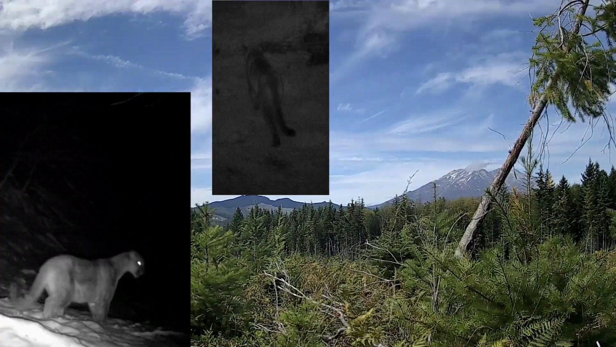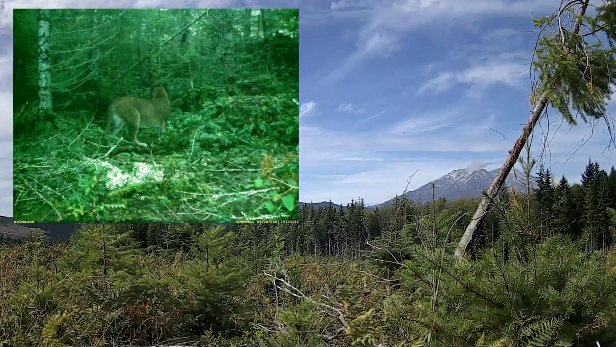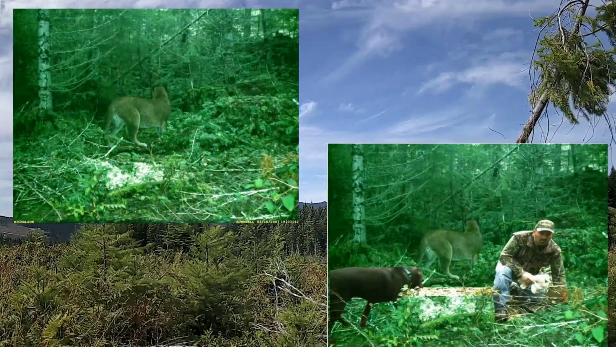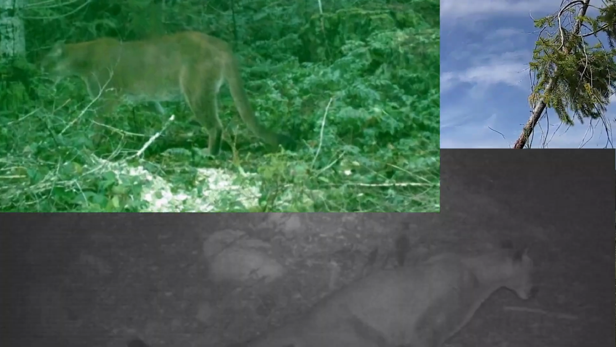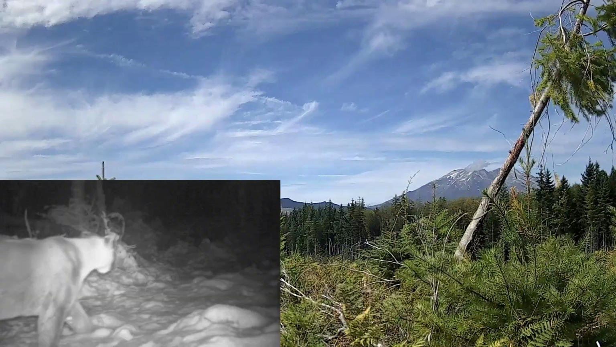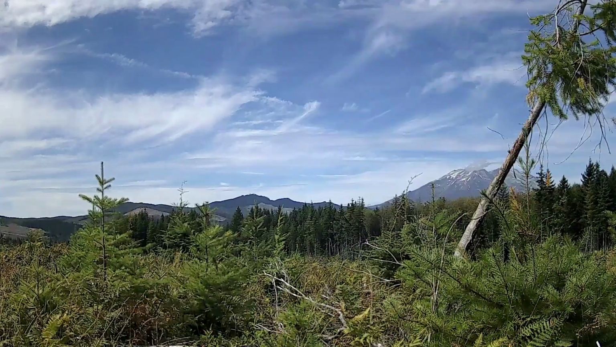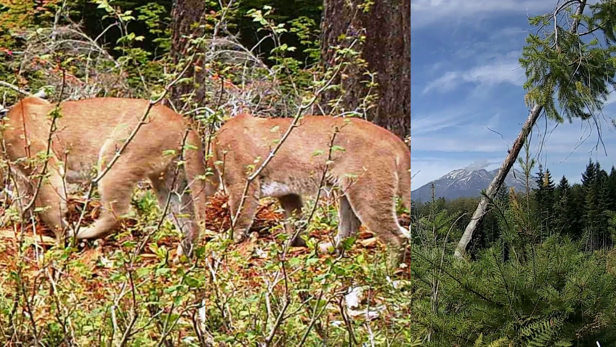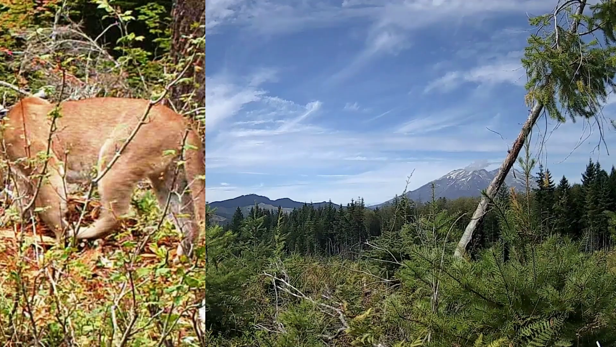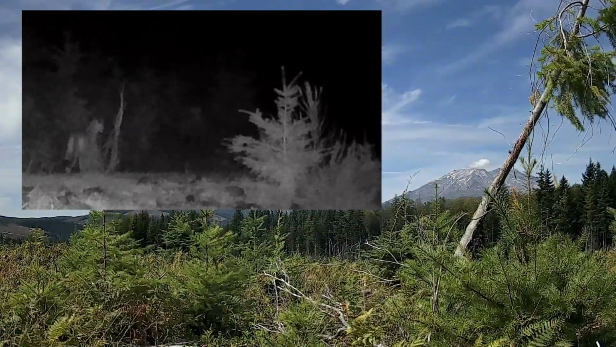Okay, let's talk about how agile these things are. They have like 4-foot tails. They're like rudders and help them jump and steer and run and climb fast. But what is amazing is how they can jump. I Googled it, and it said that a cougar can jump horizontally 40 to 45 feet. That is amazing. Now, I'm going to tell you, reading it and seeing it are two different things.